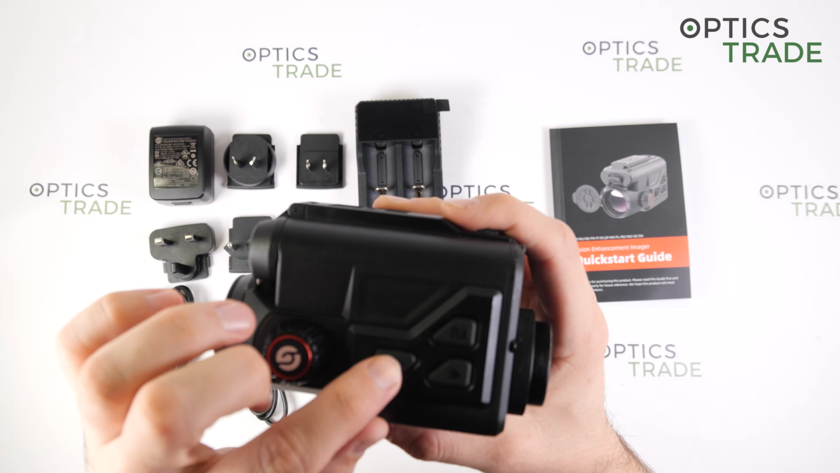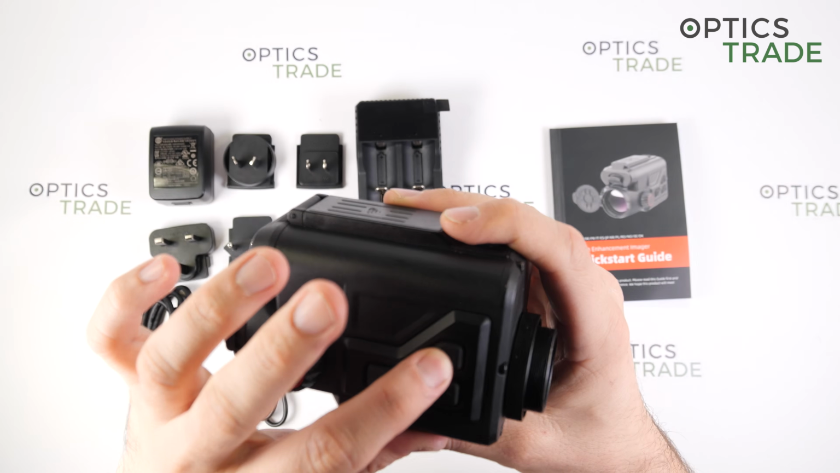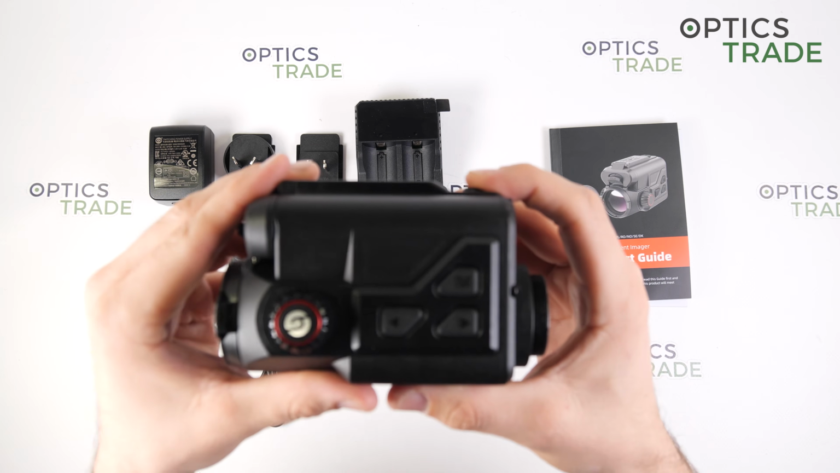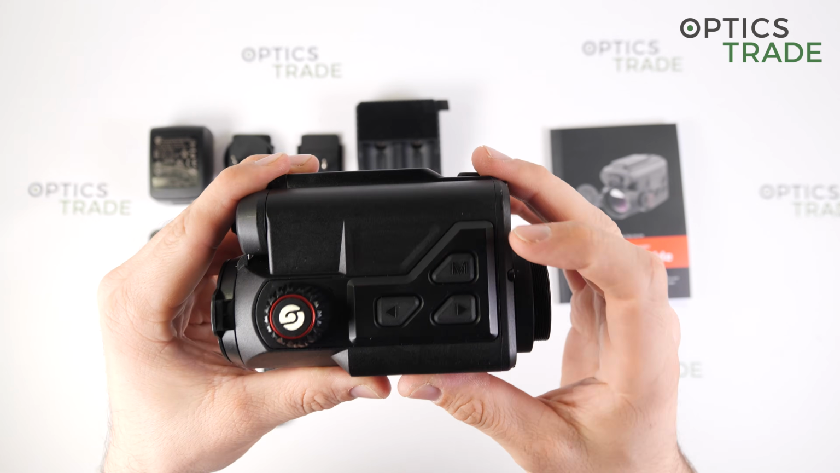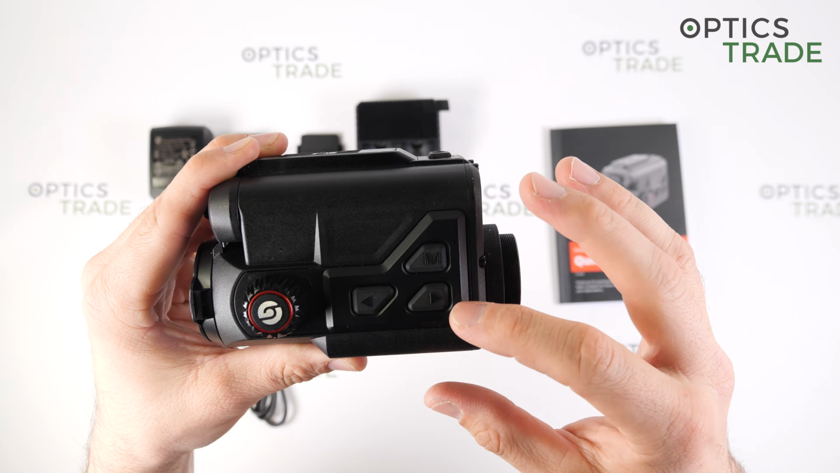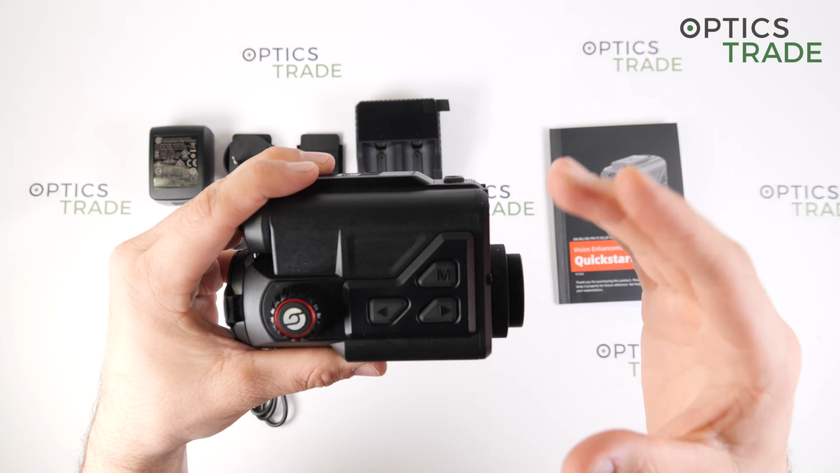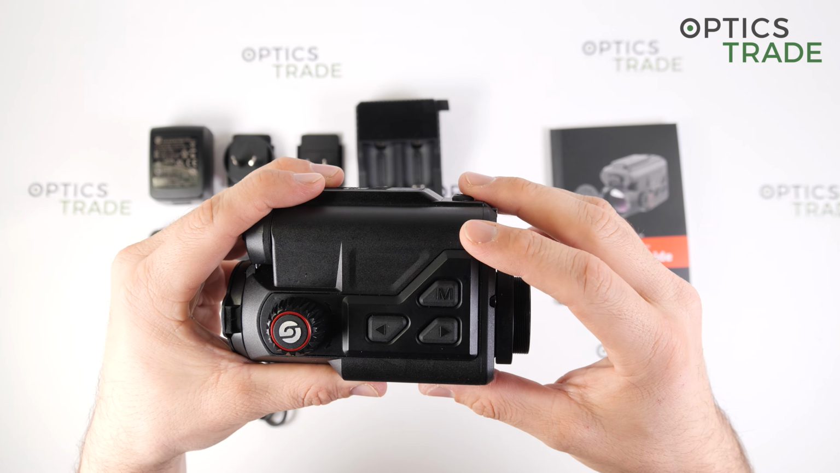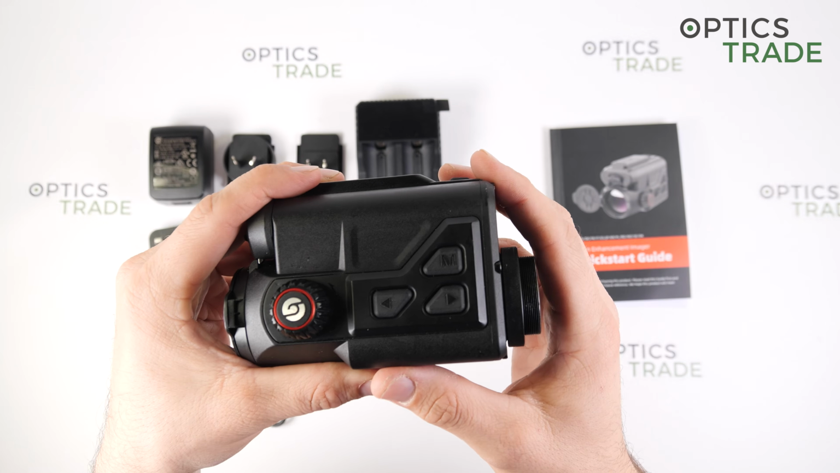Then the rubber on the buttons feels pretty thin in my opinion, and I think the buttons will get damaged with time, especially if you take the device after on and off out and push the buttons a lot of times.